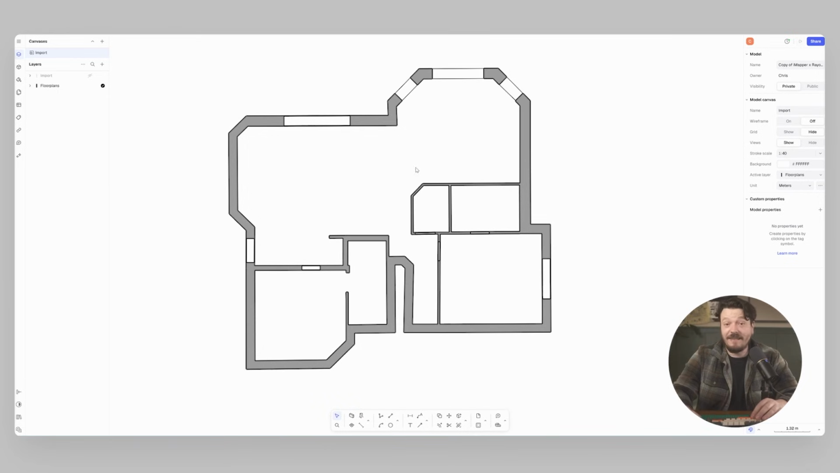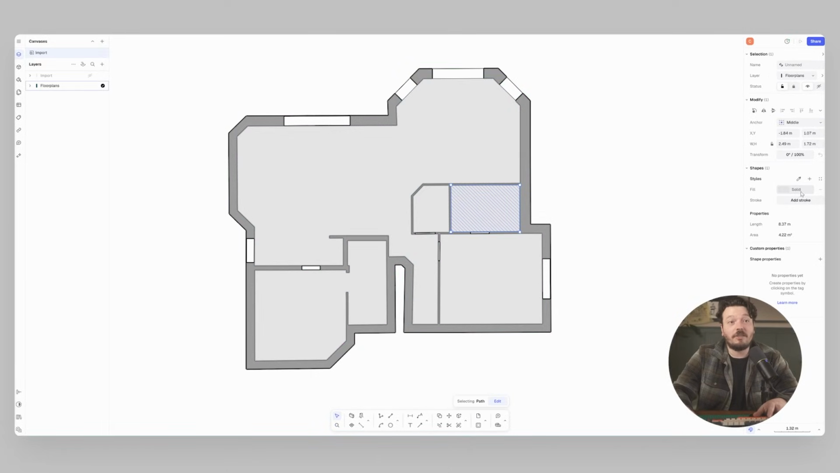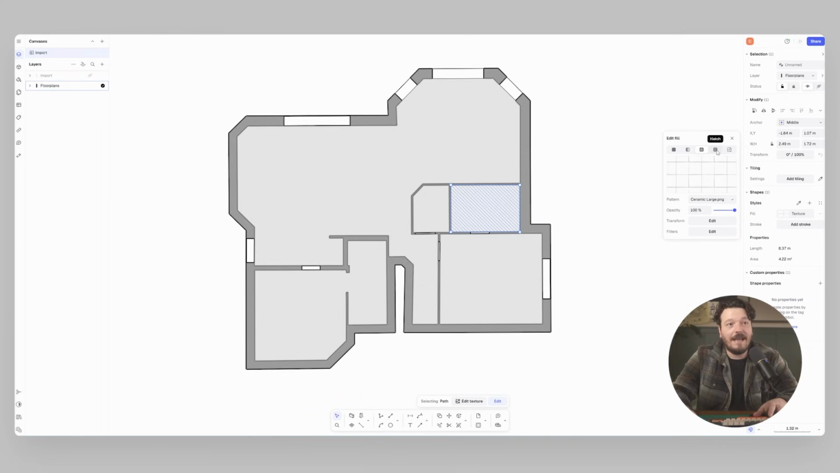Similarly, I can do exactly the same for the internal, so I could use the bucket tool again, and I could say the internal areas have a tone, and that could be something different. It could be a hatch, it could be a pattern, so for example we could say it's a very light crosshatch.